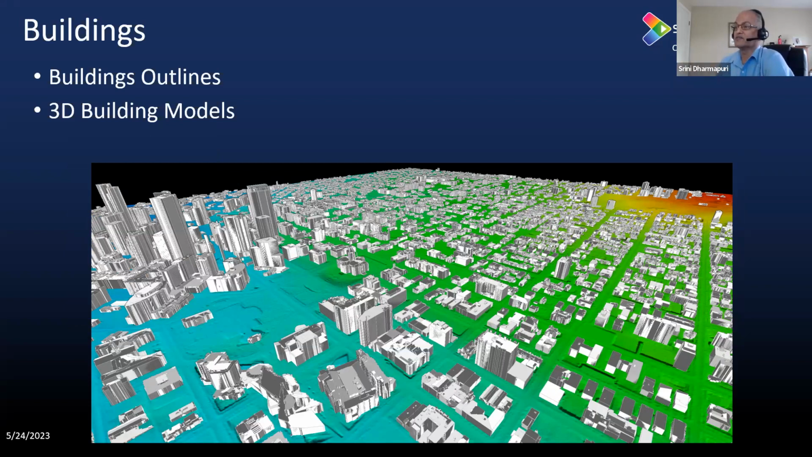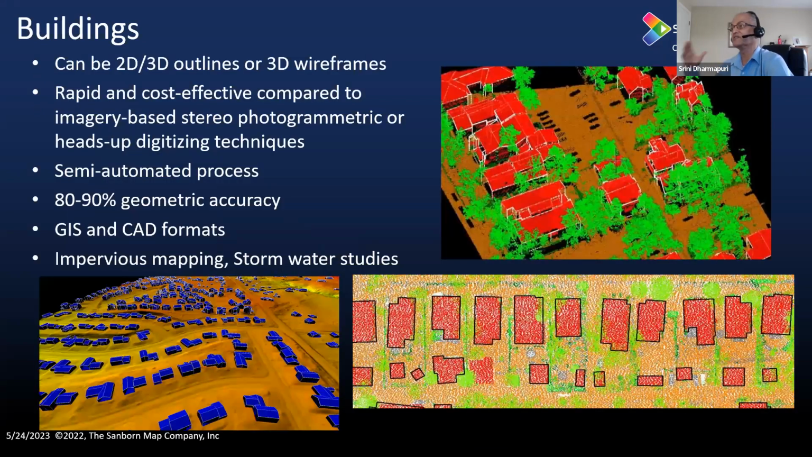And as you know, buildings are one part of the impervious surface. That means any of the cities involved in stormwater management planning and other things would like to have the information on the impervious area. In the total impervious area, buildings will constitute a significant percentage.